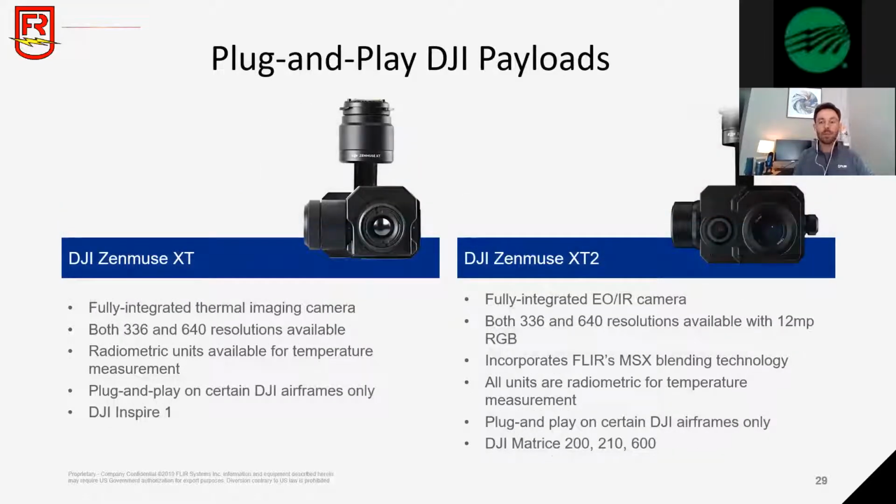Okay, for most of the market that are flying DJI systems, these are the two payloads that we developed together with DJI. The Zenmuse XT at this point is a bit out of date. However, the Zenmuse XT2 is still available on the market. And this has been the most popular product that we've seen in the drone space. And it truly was revolutionary in how easy it is to use along with the software capabilities that we worked on together with DJI. So this is going to give you very specific AI features.